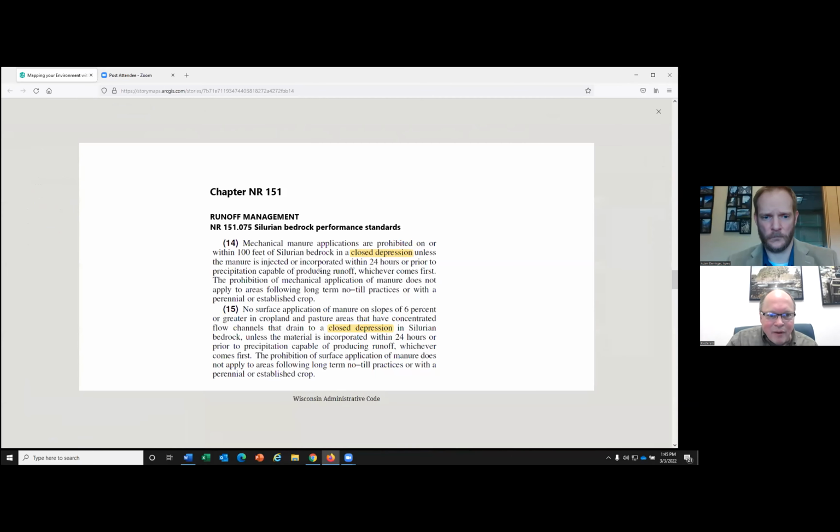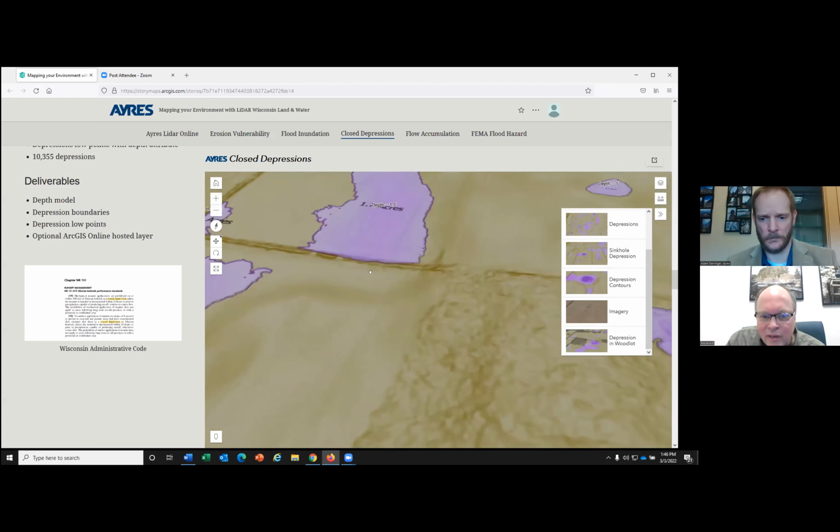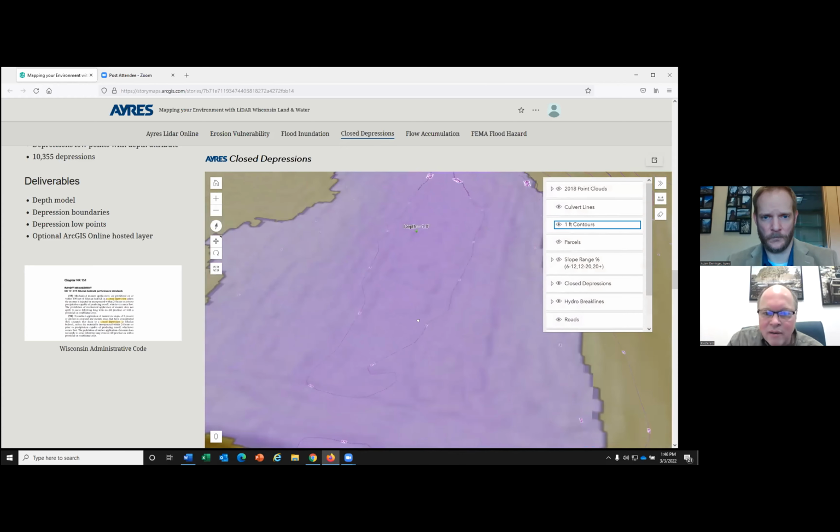So I know your last session was all about groundwater, and closed depressions are important for our 151 administration. And there are some other things, like for land development and just the flooding potential of land, that would be important to know. But certainly something that's being paid closer attention to these days are these closed depressions. And let's see, so we're going to take one last look here, and then, yeah, some contours on here.